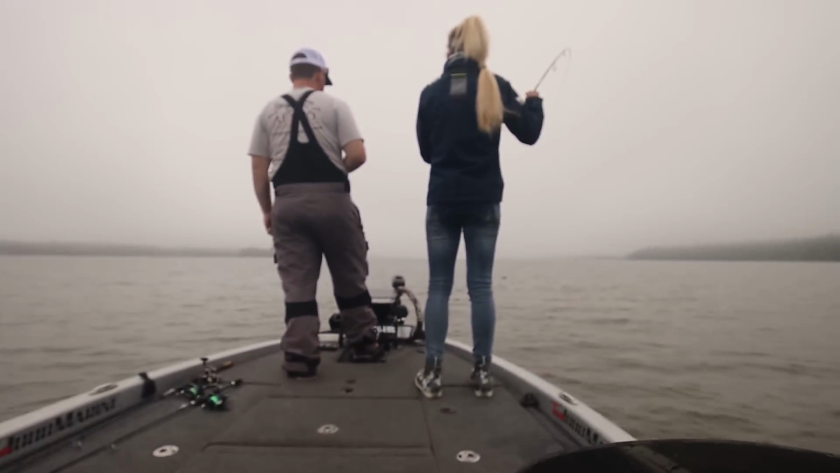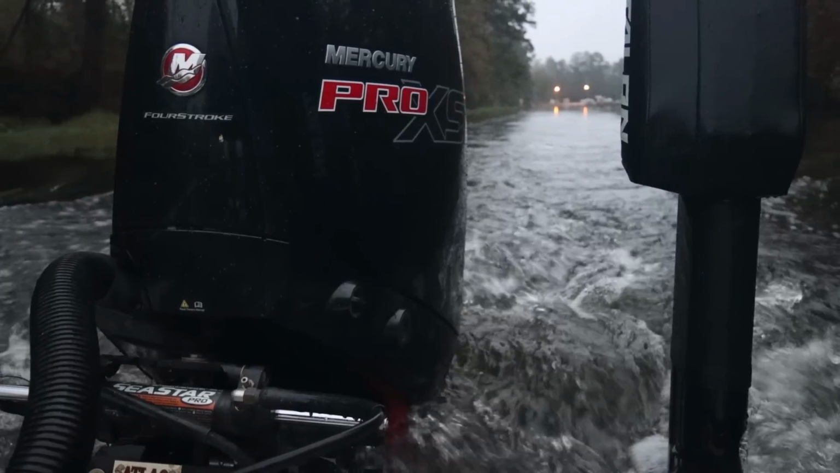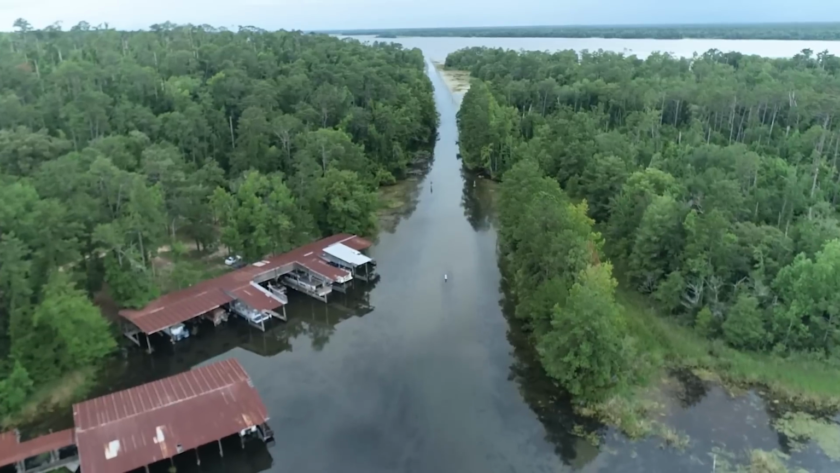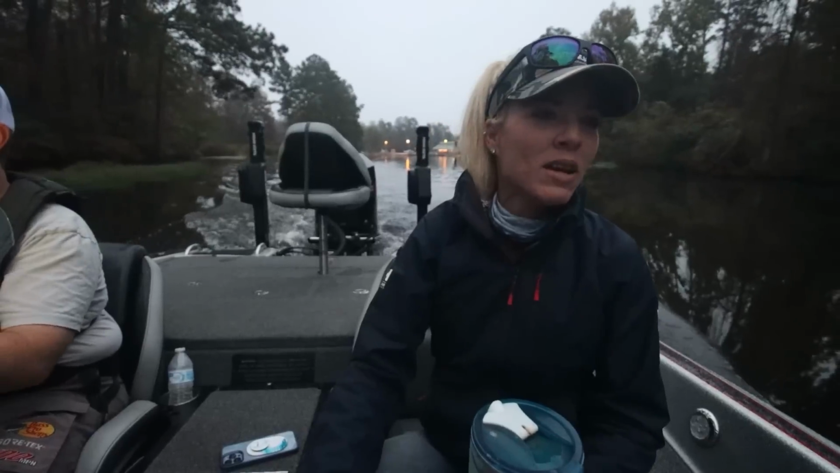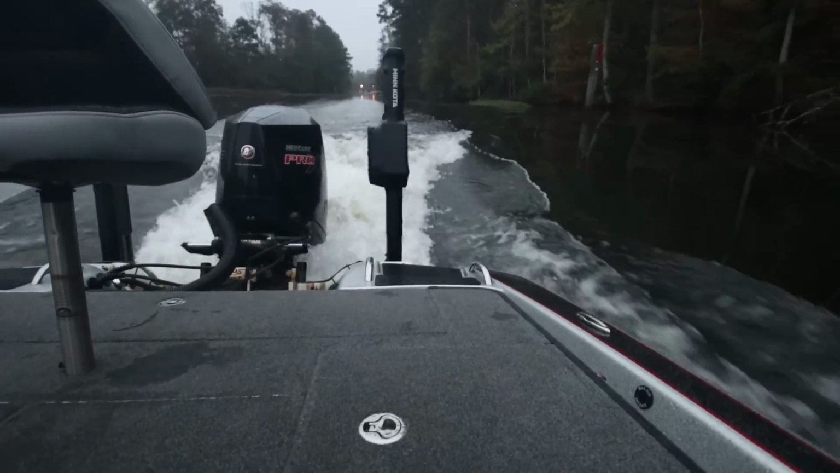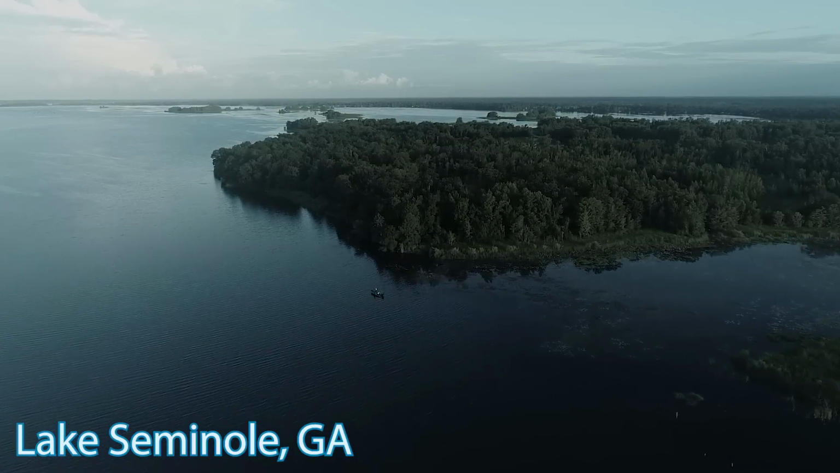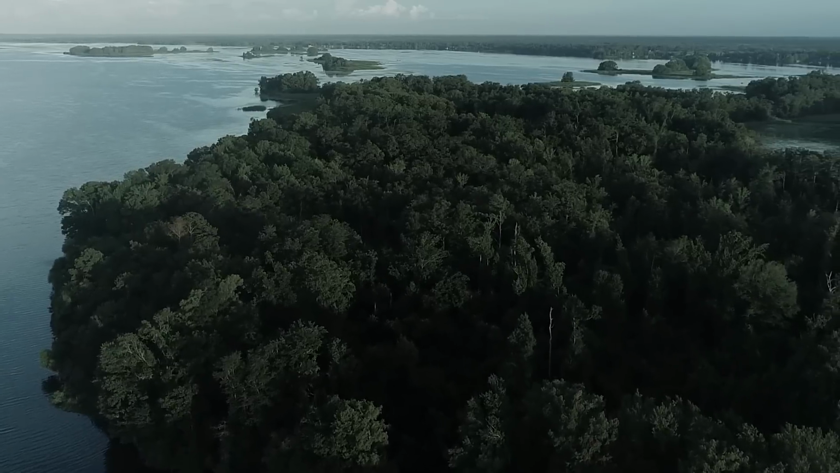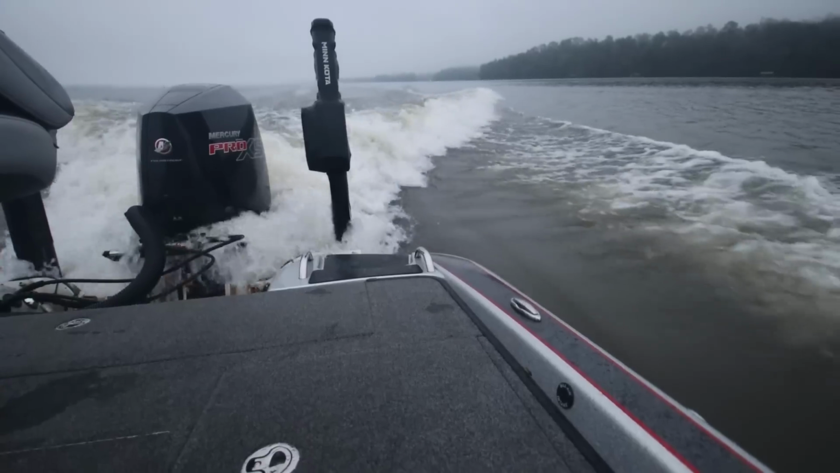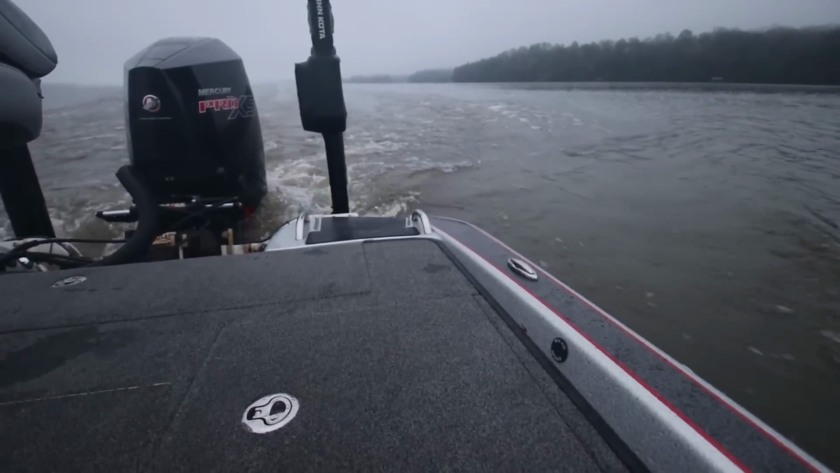The bite's been on fire, and he's been catching some big fish. So we are rolling out of the campground right now. It's behind us. Beautiful morning. It's been a little bit wet, but it looks like it's going to clear up, and we're going to get out some fish. Made it.